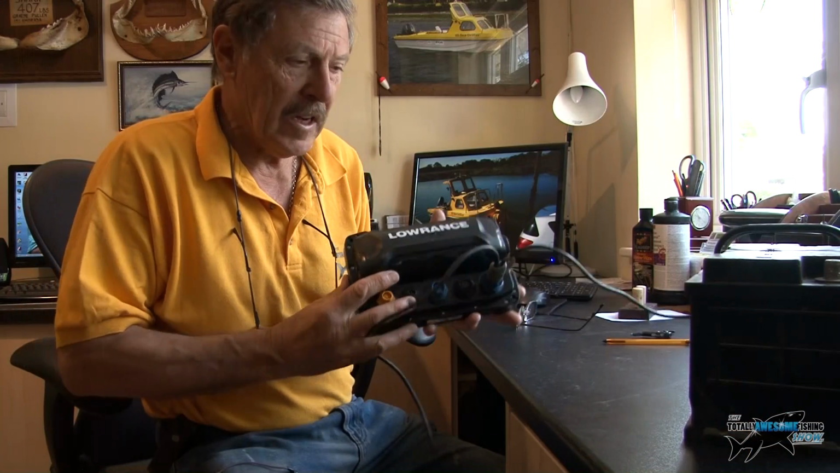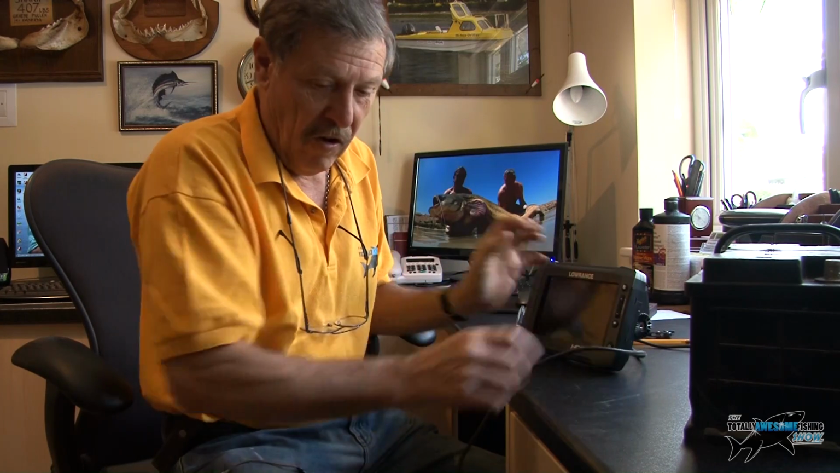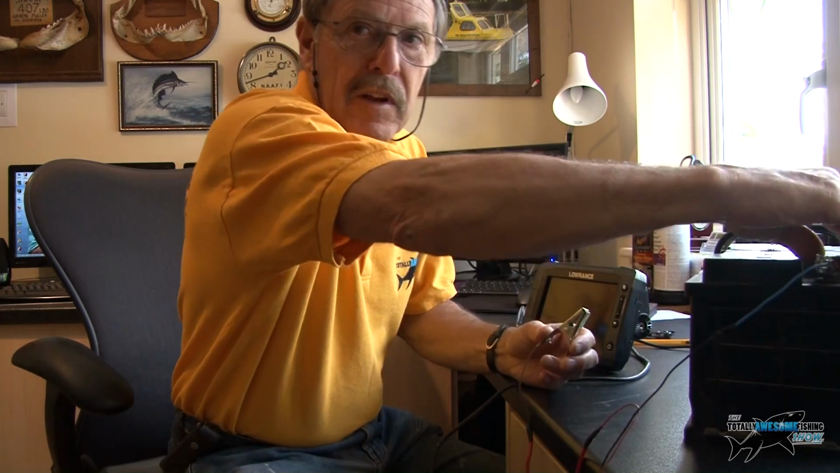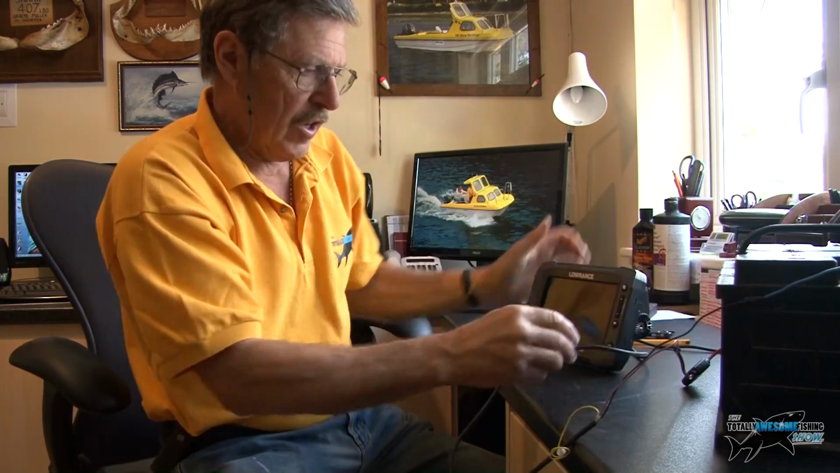Okay, so I brought the unit inside and I've put the standard power lead in the back there. Don't need the others. It's a spare one I had off the HDS 5 unit, but it still fits the HDS 7. I've run it through with an inline fuse with the correct amperage, a couple of crocodile clips, and I make sure I put them on the right ones, onto a 12-volt battery from my caravan. It's on my office desk.